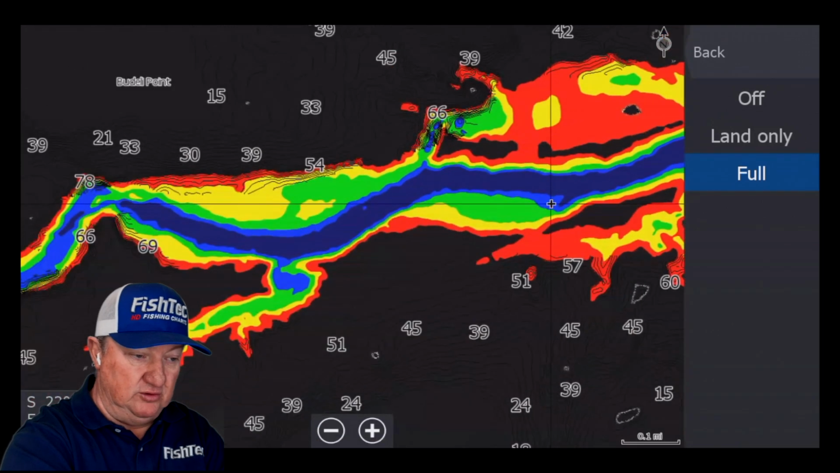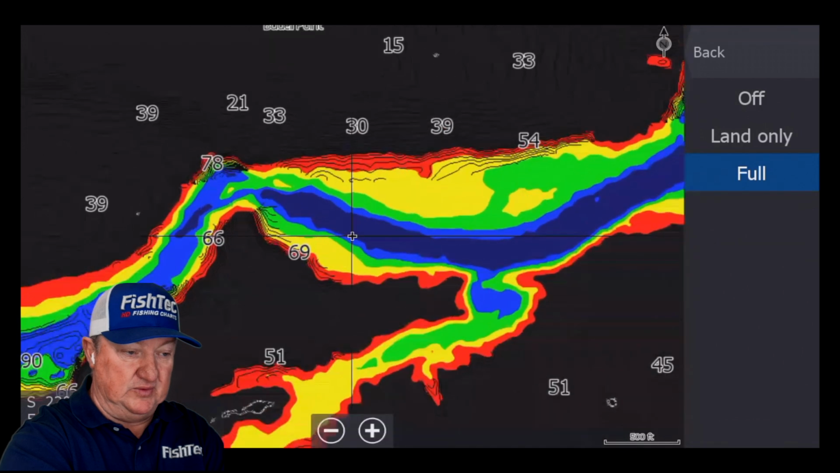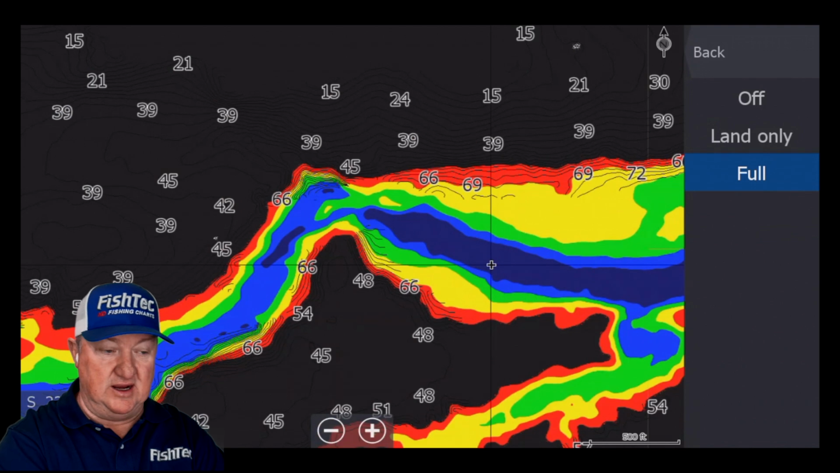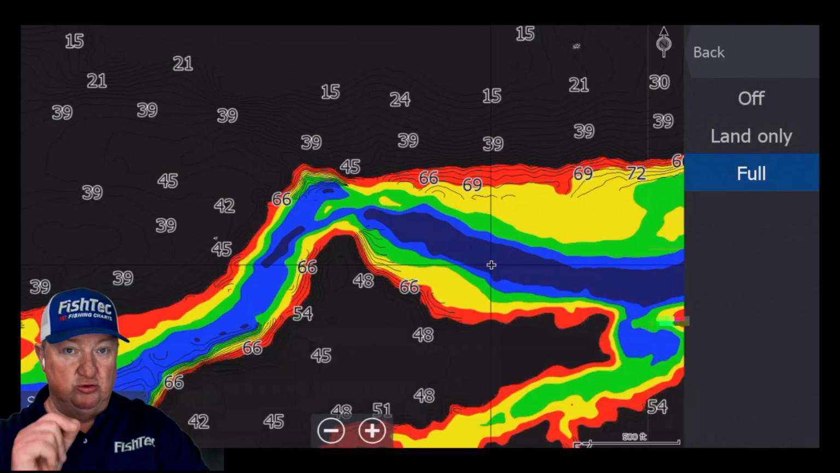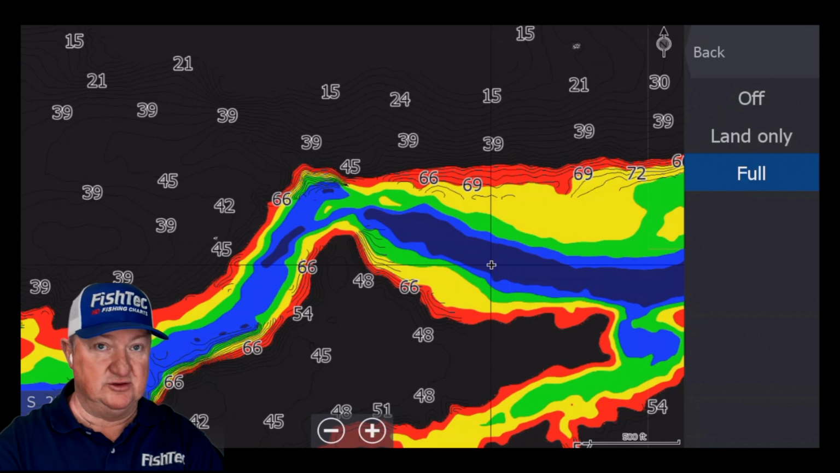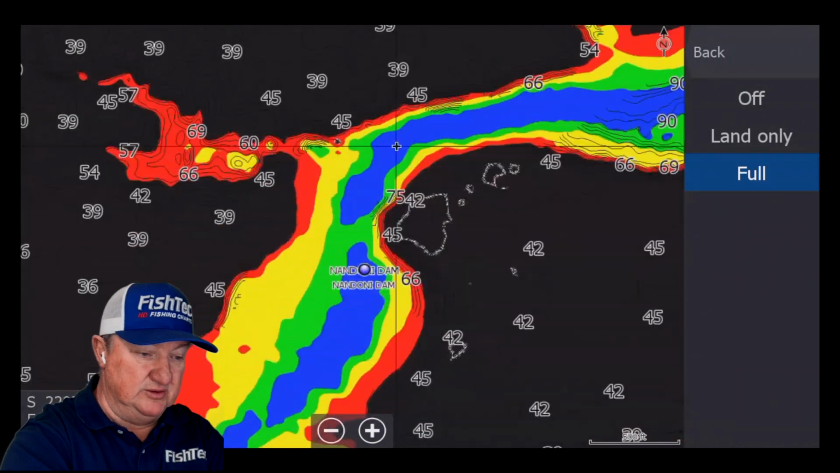So that means if you're heading towards the river, you're going to stay in this. Pay very close attention to your electronics. Stay in this. Don't run out of this color area. You could run out of this colored area by just a few meters, and you could lose your motor or have it ripped right off the transom. It's a very dangerous dam to go flying around if you don't know what you're doing. Stay in the blue.